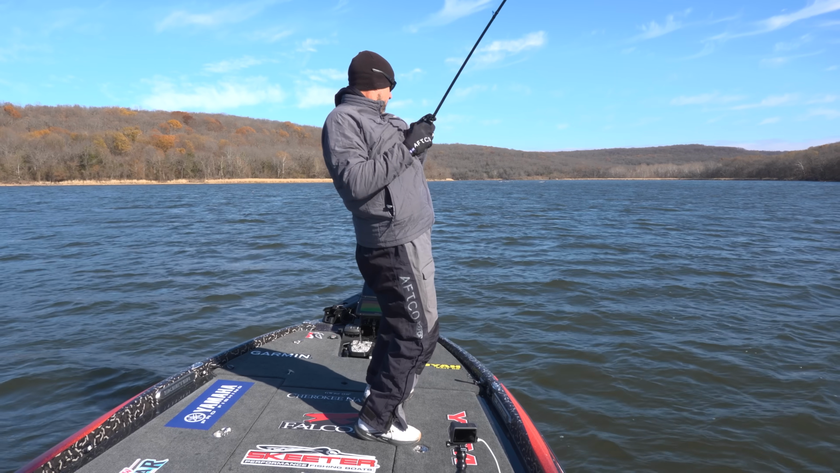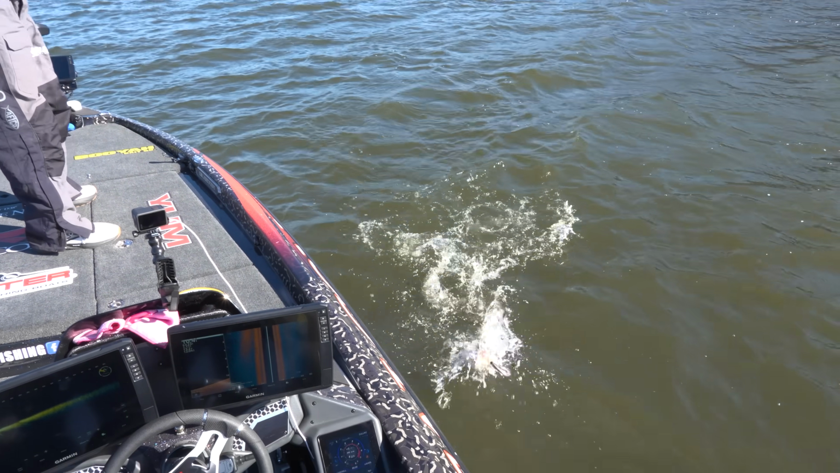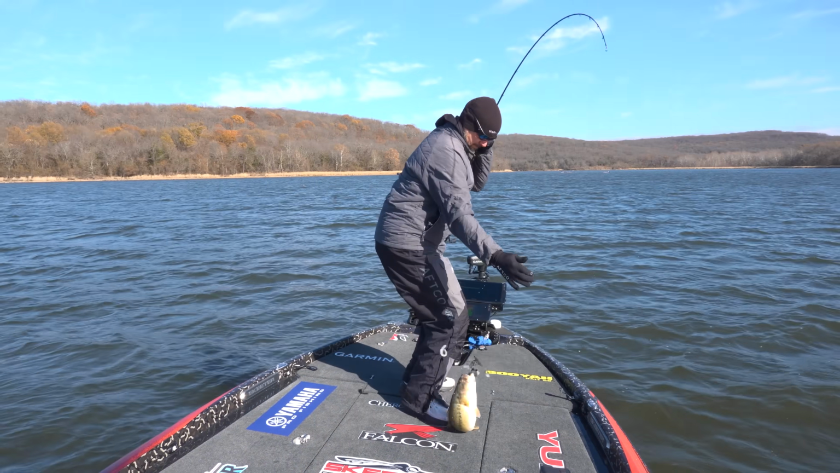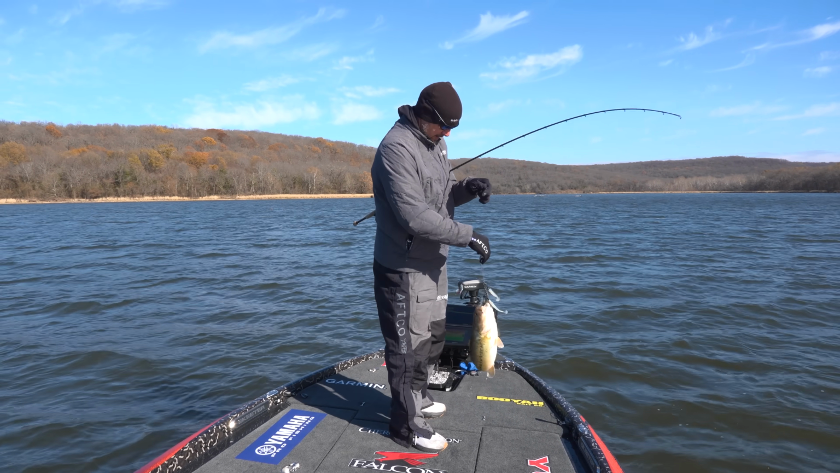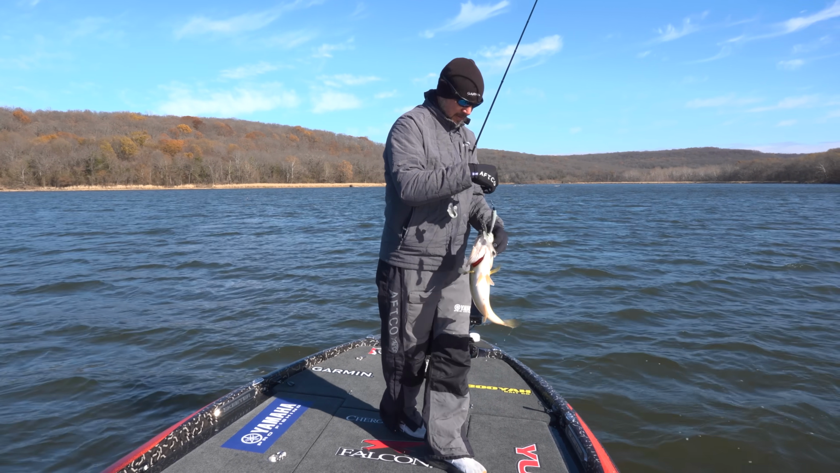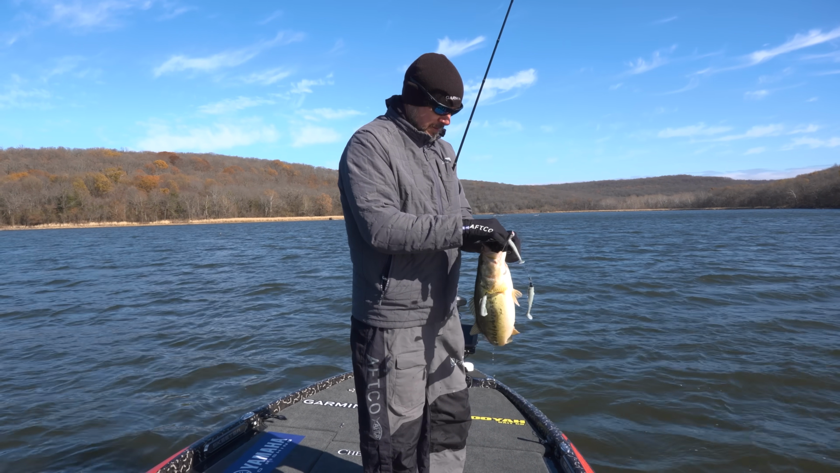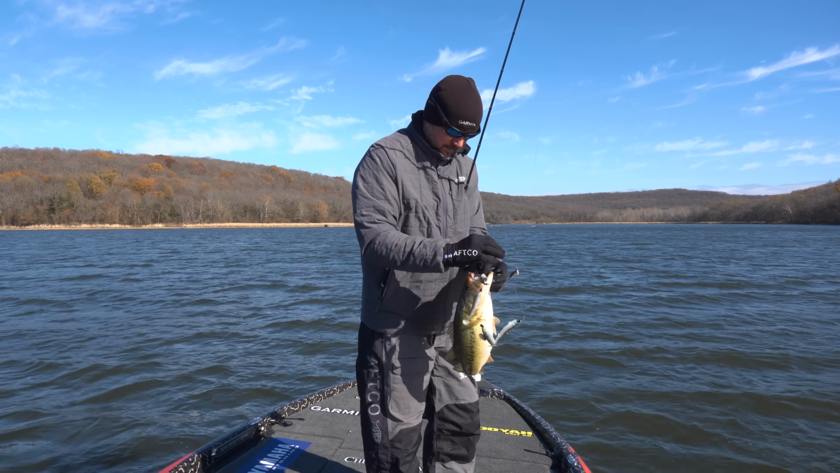There's a big one. Get off that load. So that's an instance of just an old log laying there on that flat, never even saw him. He must have been laying so tight that it actually looked like the log, and swam it by there and he couldn't handle it.